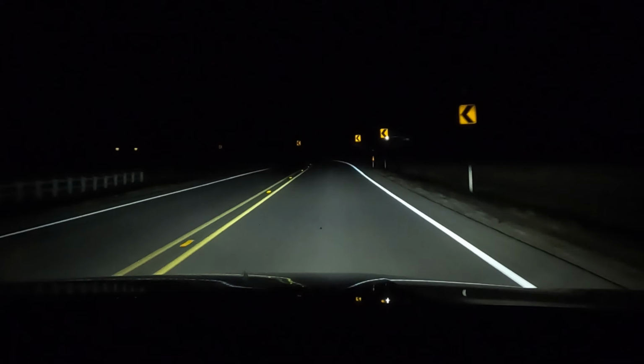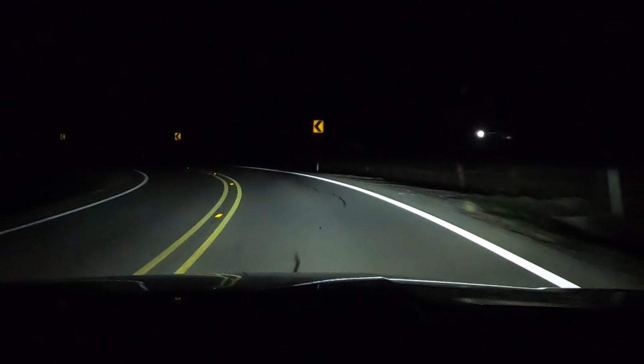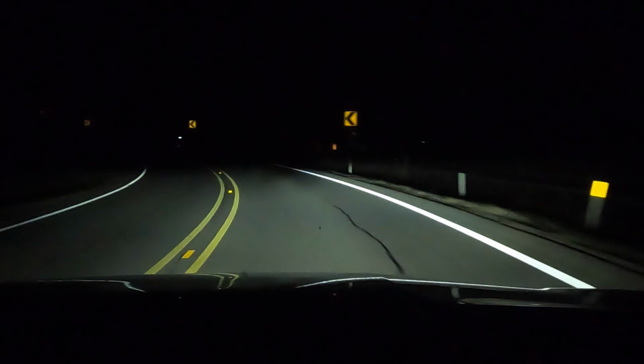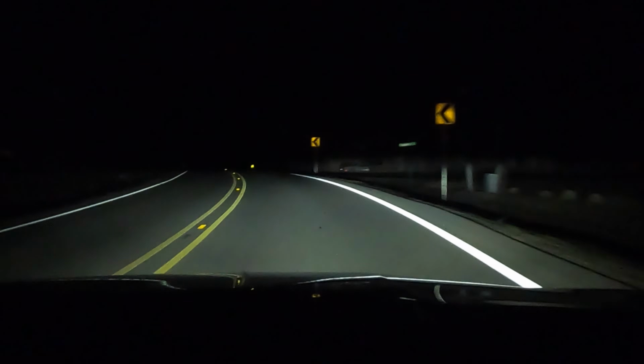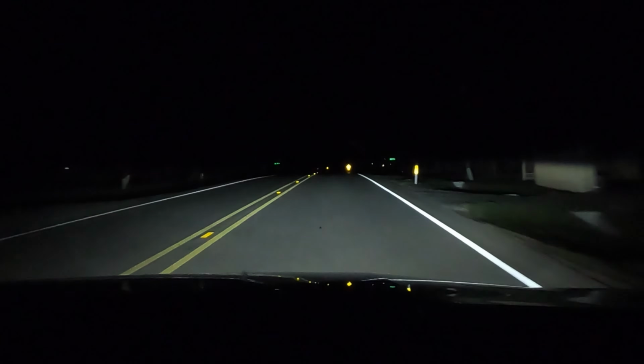Now, I don't think these are as bad as what they say on the poor rating. The good ones must do really well, but going into this corner, no adaptive function, but I can see what they mean. It's definitely pretty dark, not that far in front of the vehicle. But they are very bright in the areas that they do shine.